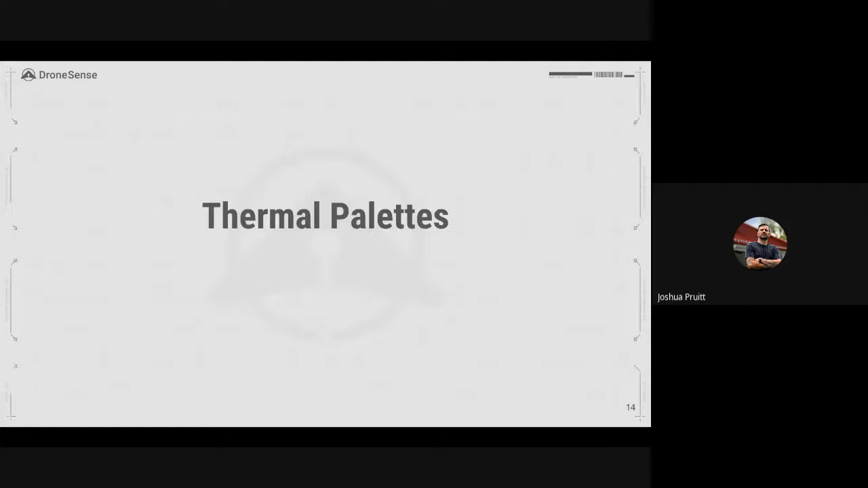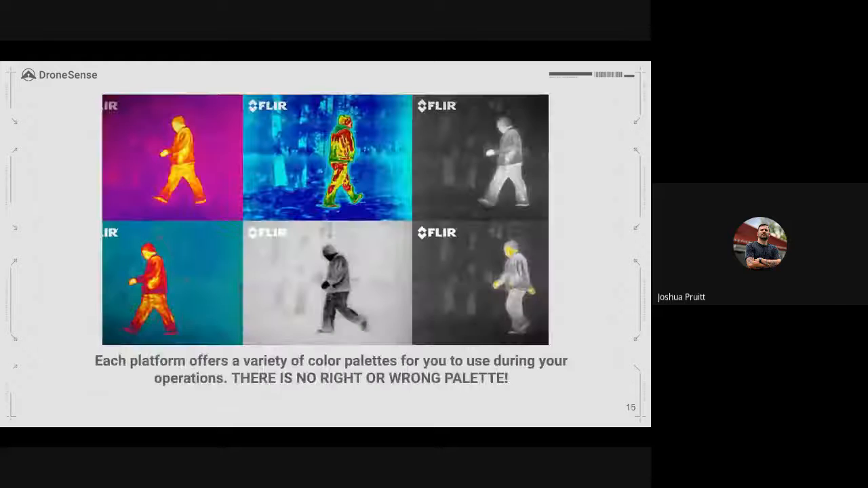The next thing I want to discuss, because this seems to come up a lot in the public safety working groups, as well as some of the other forums that are out there, is thermal palettes. There seems to be some thought out there that one thermal palette is better than the other, and I'm here to tell you that that is not true. Each and every manufacturer, and even down to different platforms, have a variety of color palettes for you to choose from. There is no right or wrong palette to utilize when doing thermal operations.